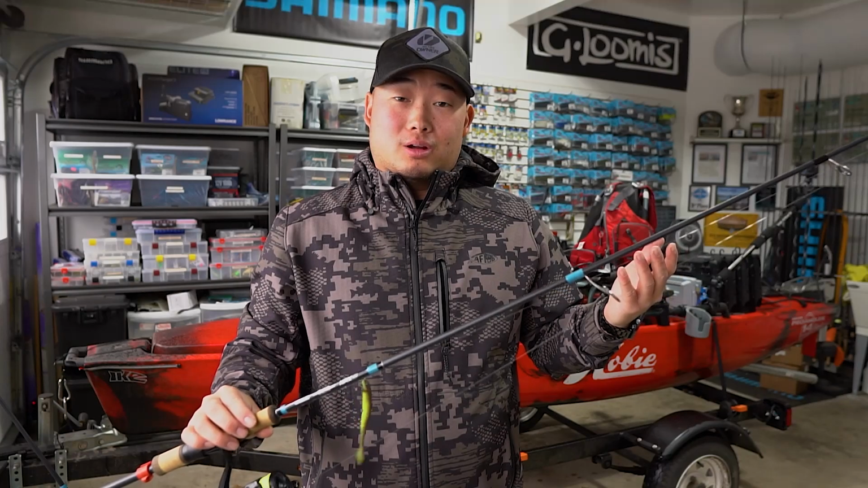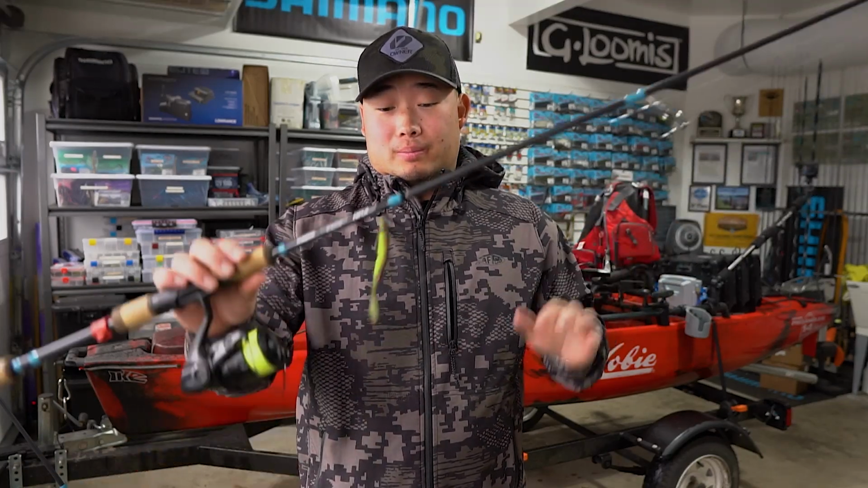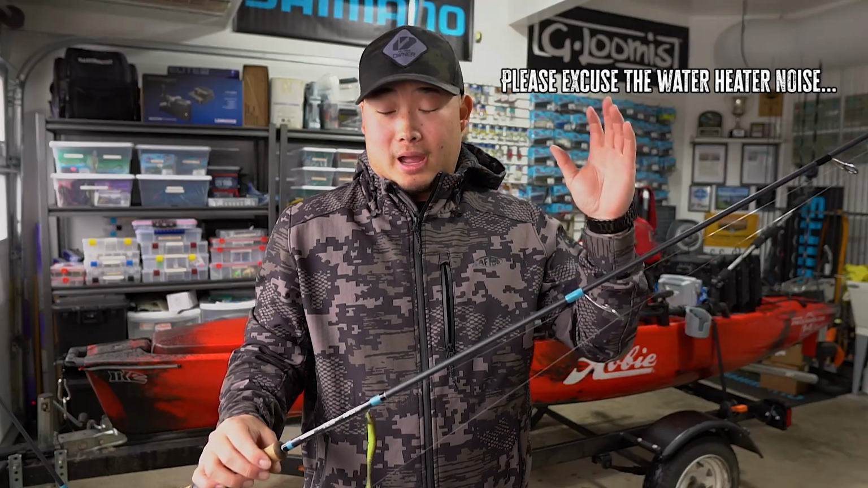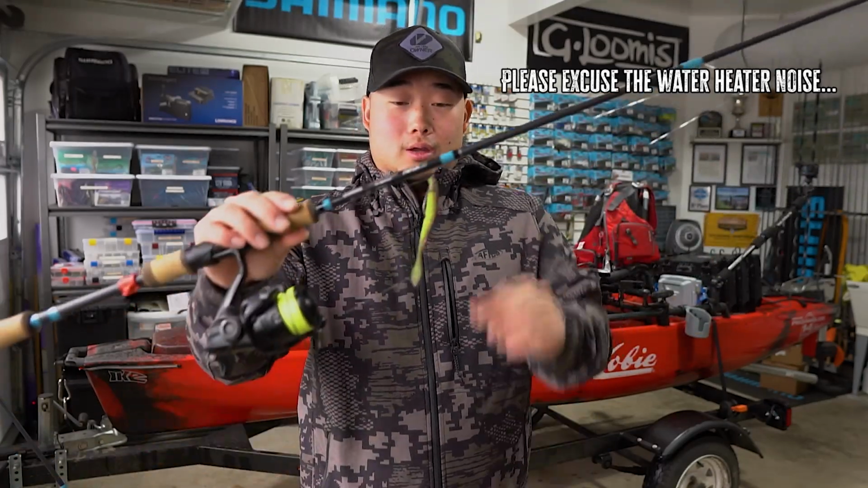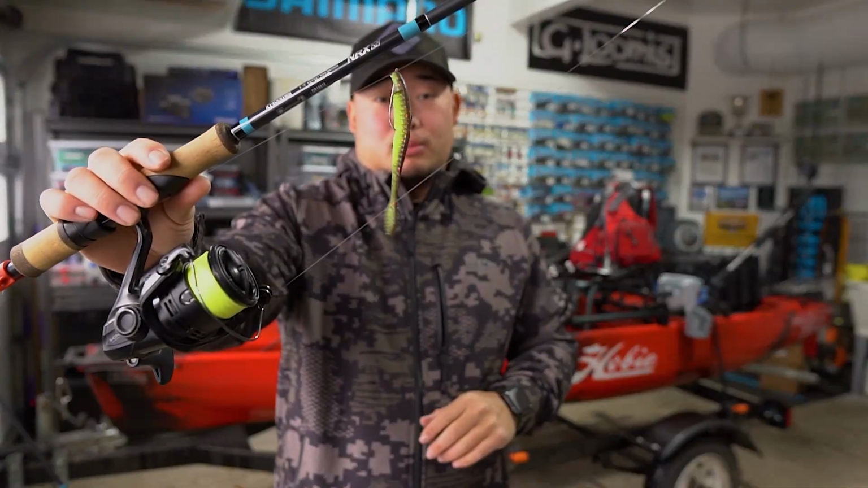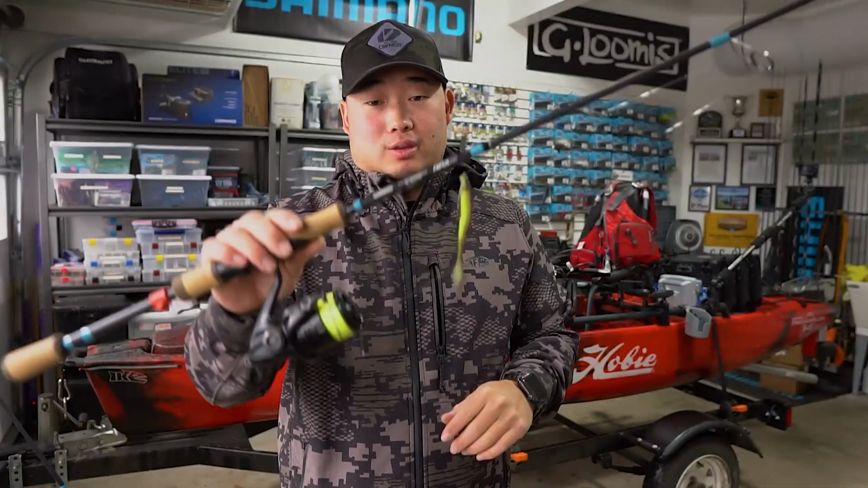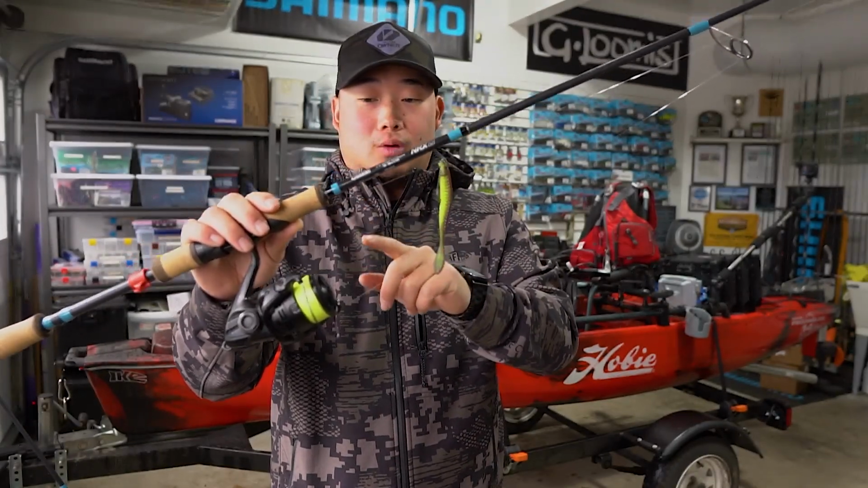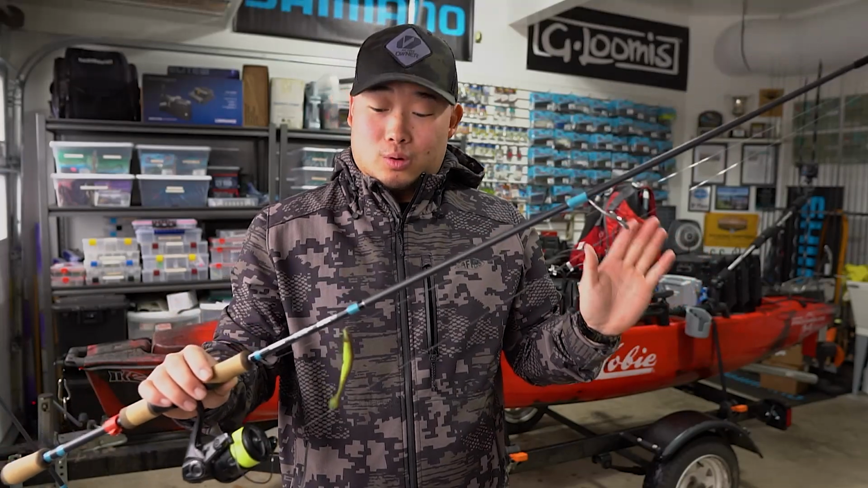Then after scrambling all day, I found a little area and picked them apart with a drop shot. It was just a little secondary point that had a little structure on it. So Z-Man Trick ShotZ was the bait of choice. Again in copper, chosen just because it was a little bit stained. Throwing that on a G. Loomis NRX+ 822 drop shot rod. Favorite rod of all time to throw a drop shot.